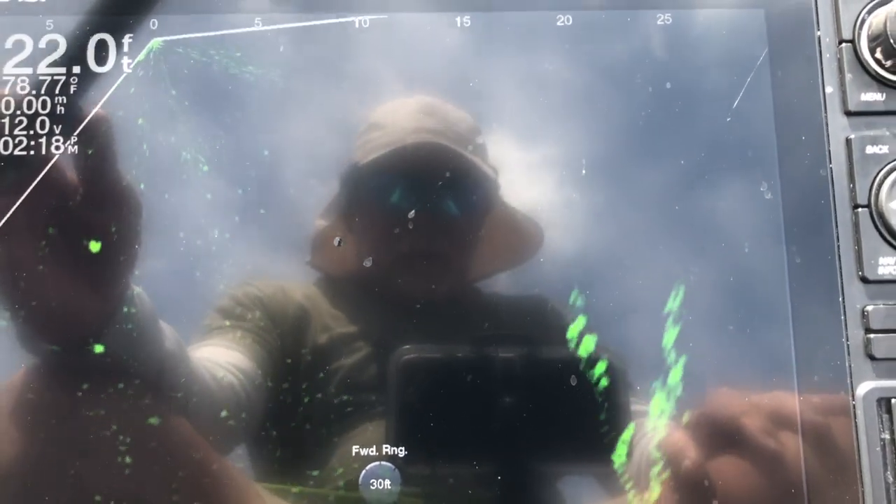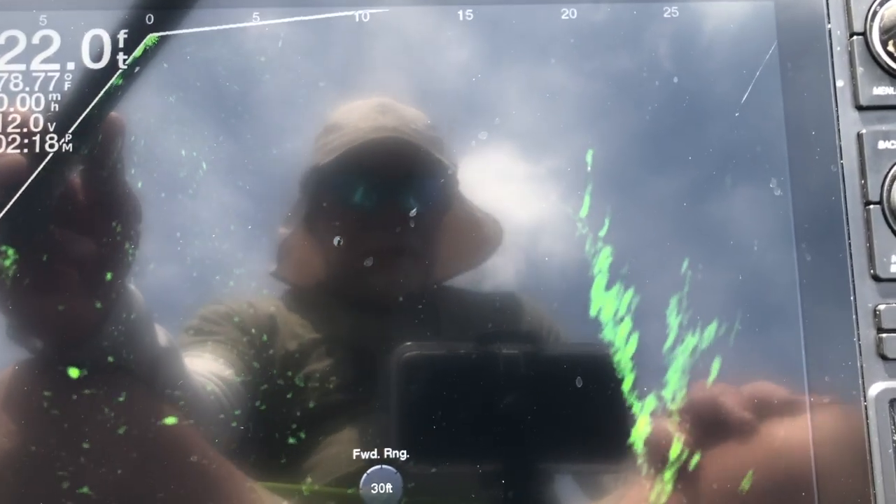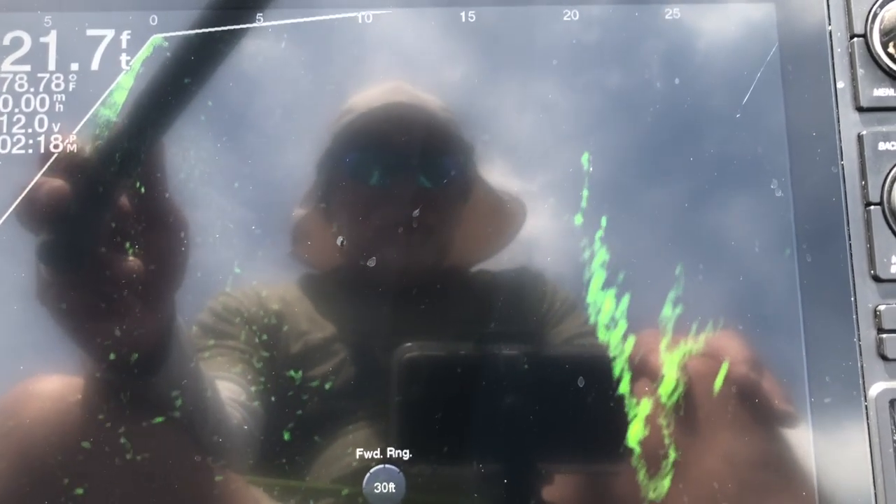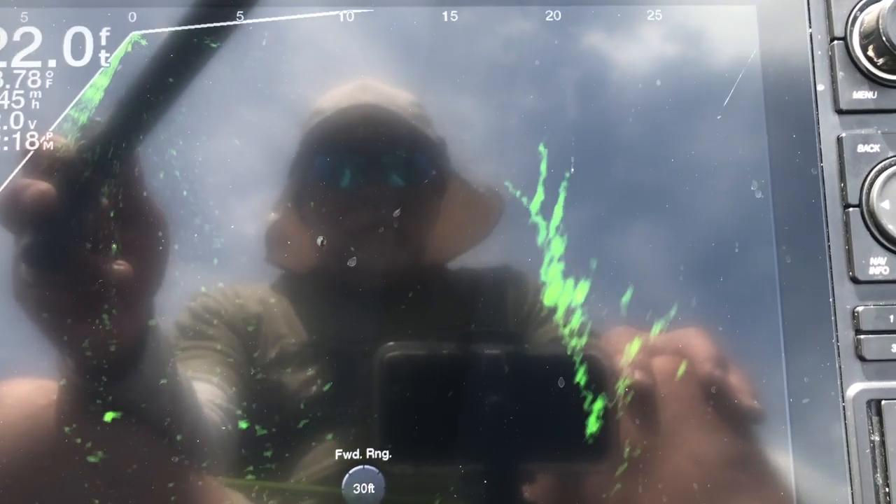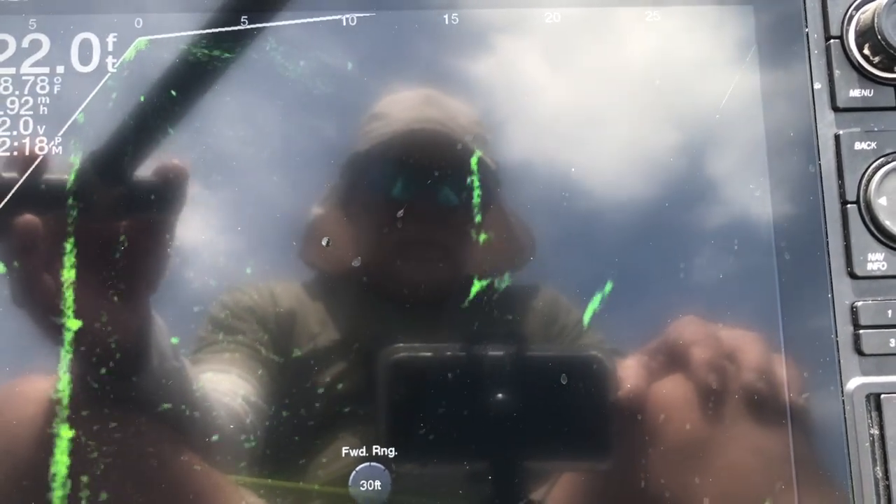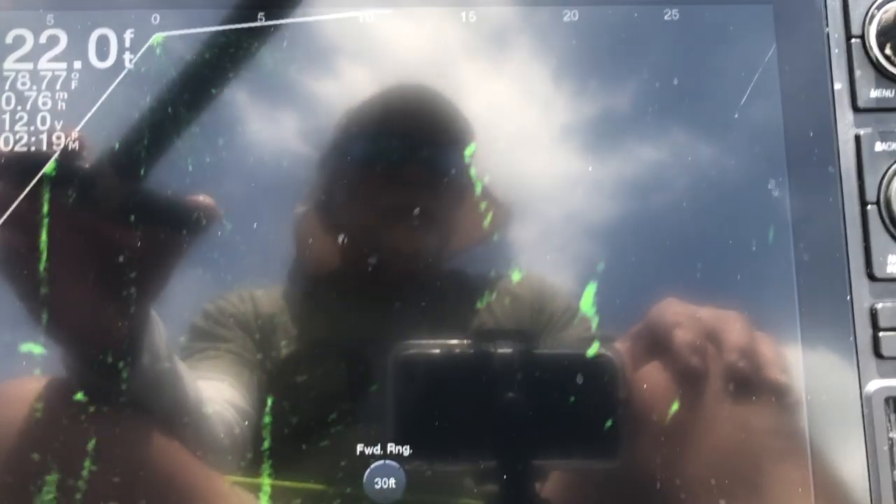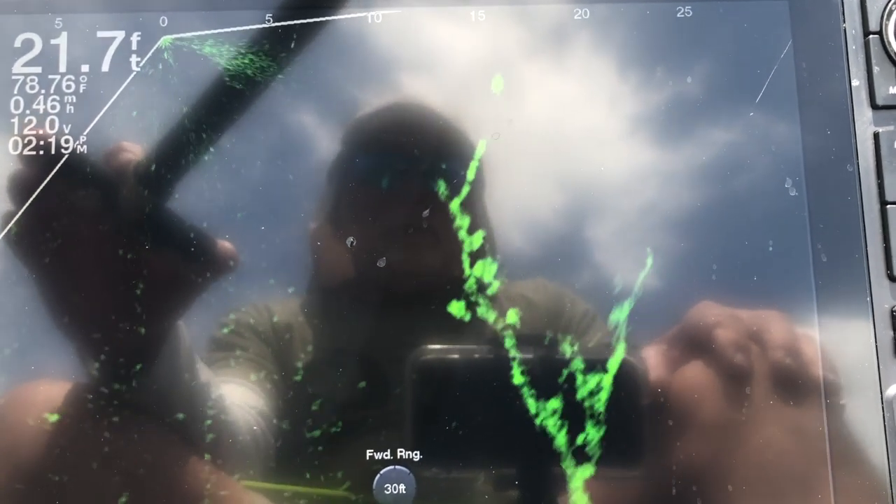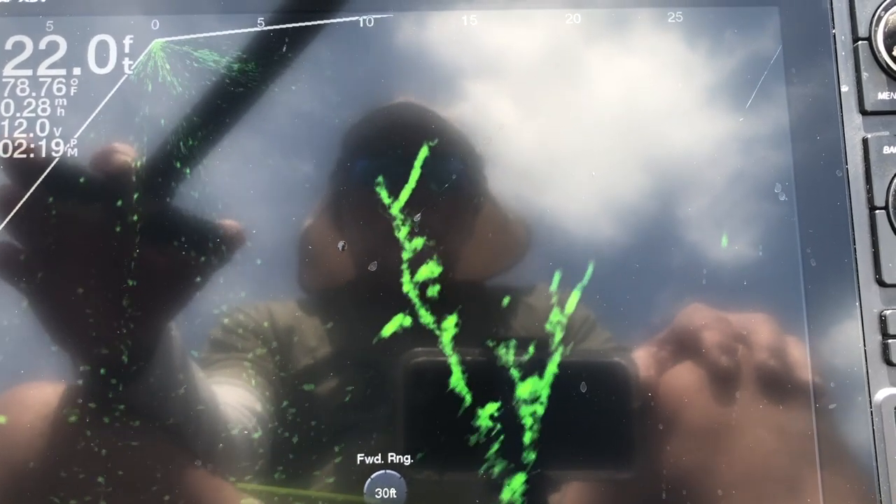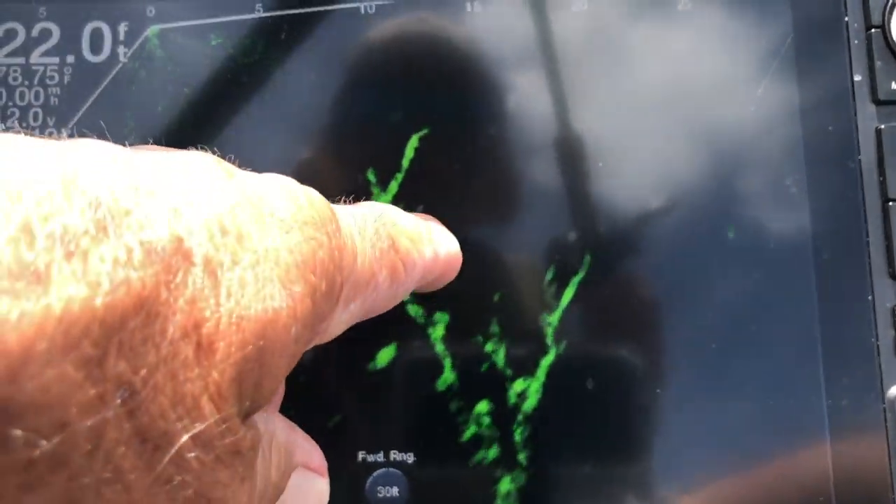Well, that didn't take long. I dropped the transducer in, and we got some fish right off the bat here. See if I can get in position. Looks like we might have a decent fish in there. All right, lock down, see what we can do. Oh, I like that one right there.